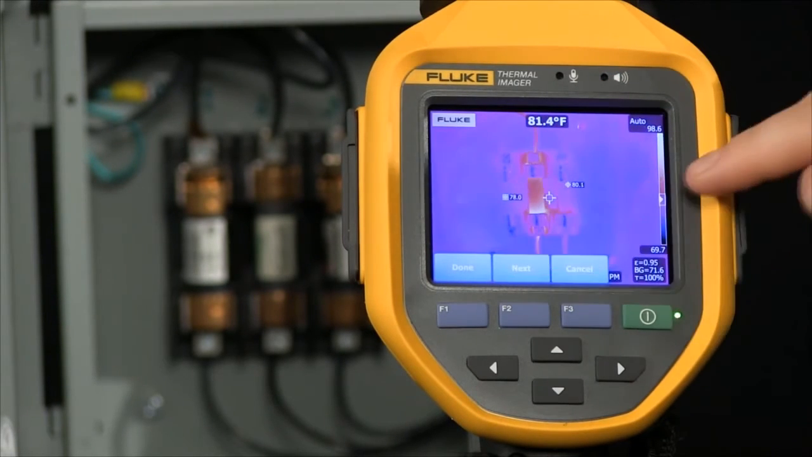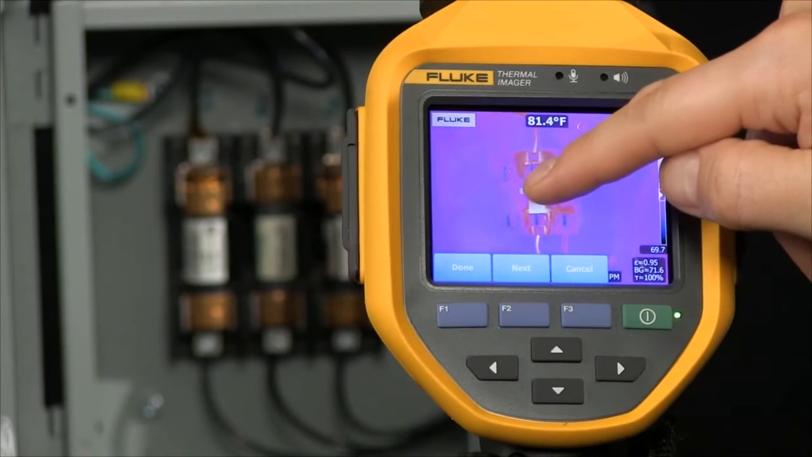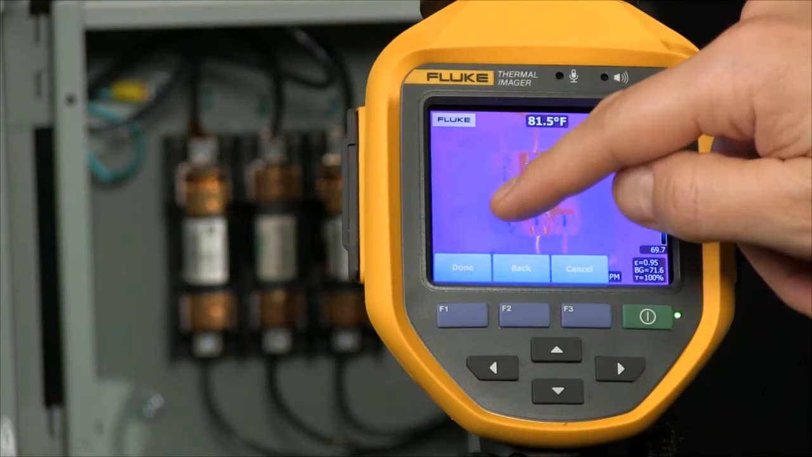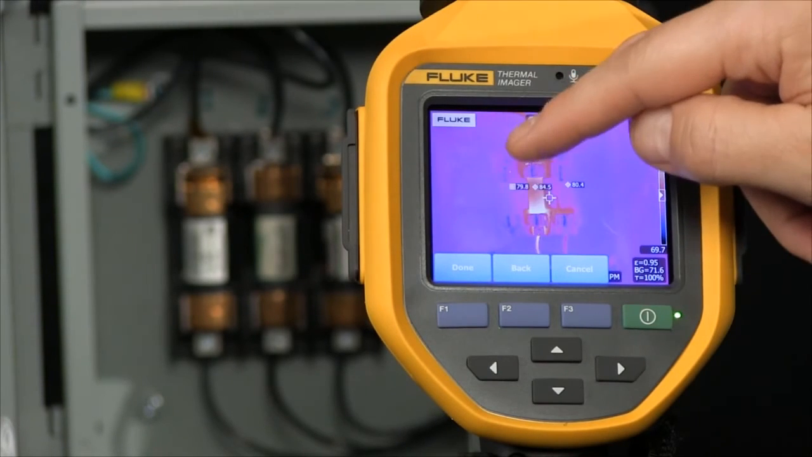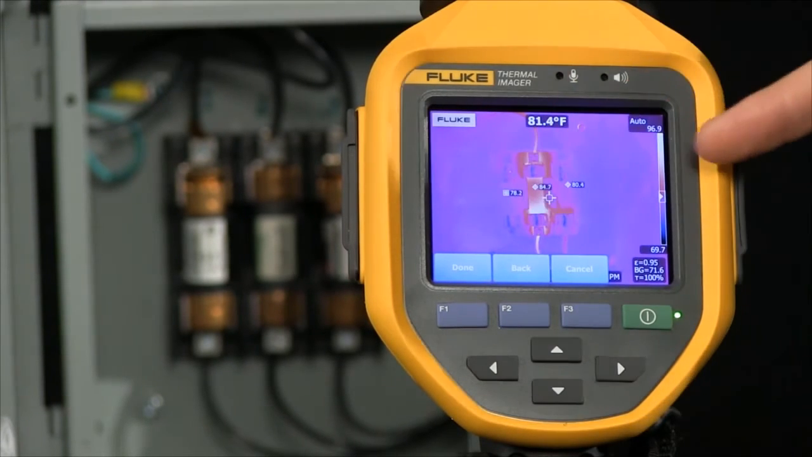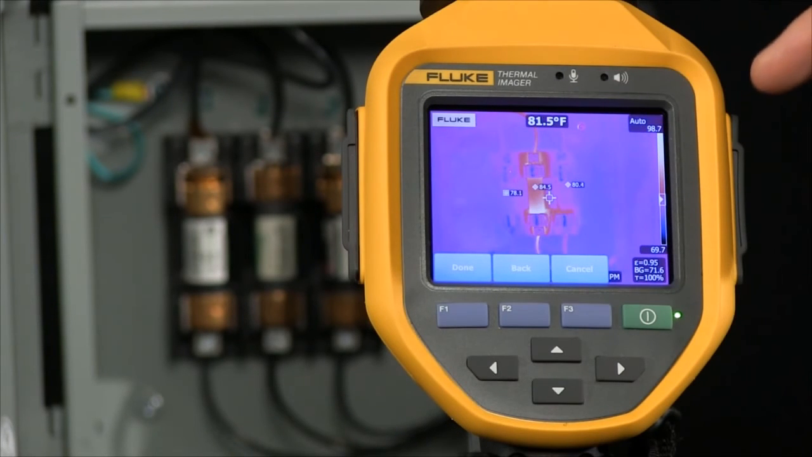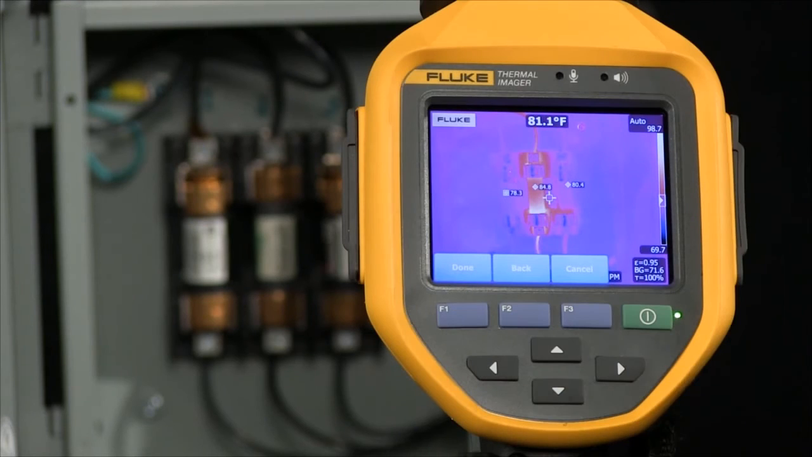I'm going to select next. It drops in a second point. I move that over into location, and finally the 3rd location. So now I can look at 3 places all at once, seeing exactly what the temperature is, not only in my center point, but also on 3 of these, giving me more information before I pull the trigger and snap